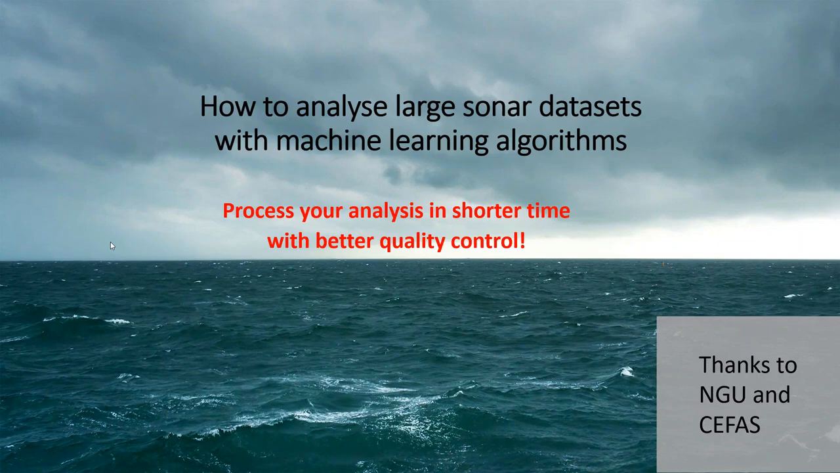The method we're going to talk about today was created by CEFAS and Norwegian Geological Survey a couple of years ago. It was presented at GeoHab, an international research conference in Winchester, where about 70 research institutes participated in the training.